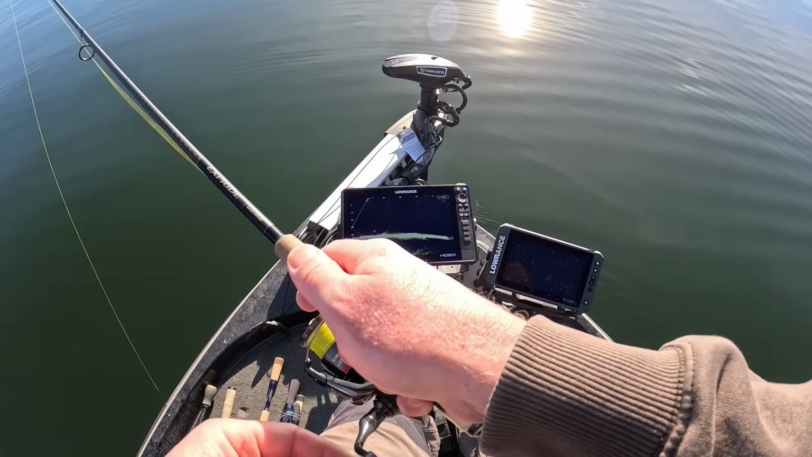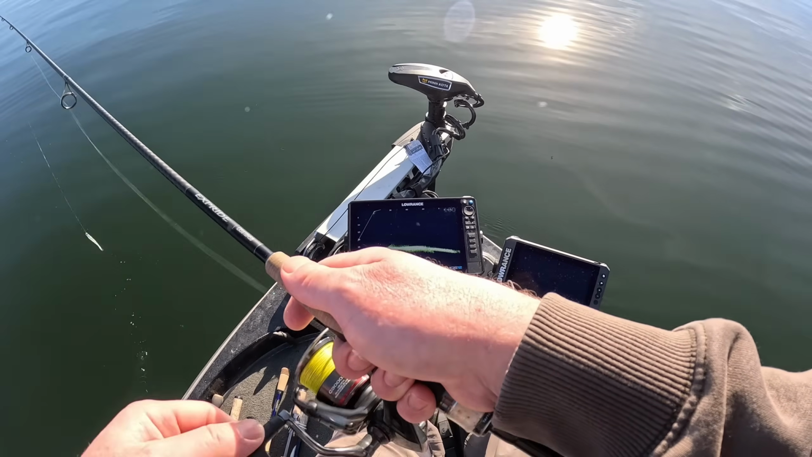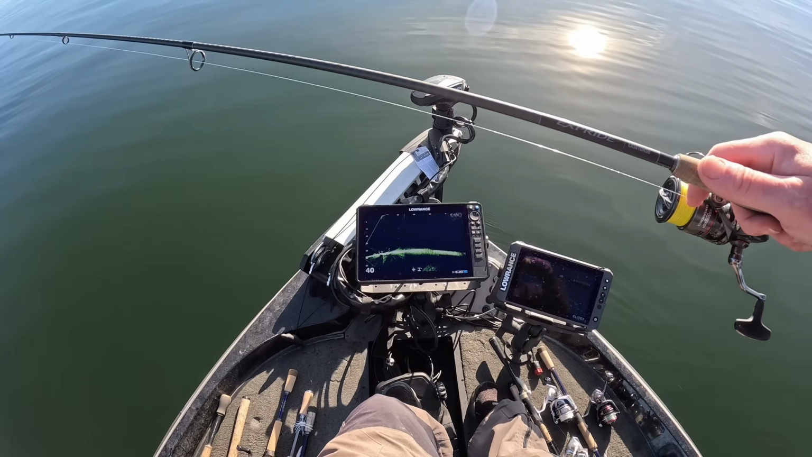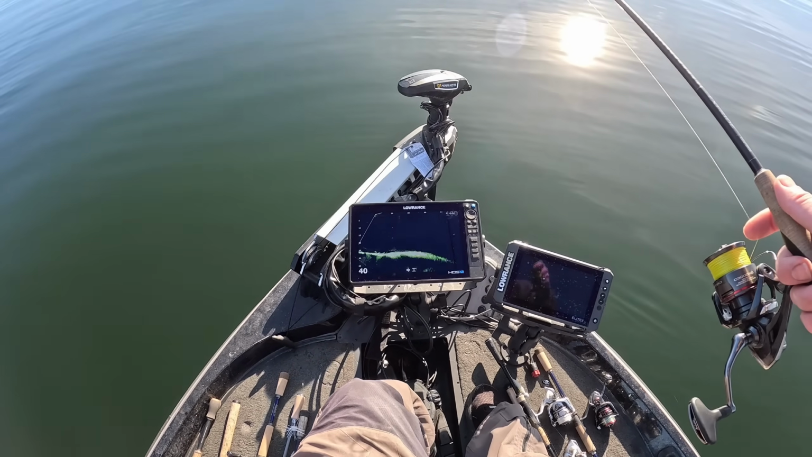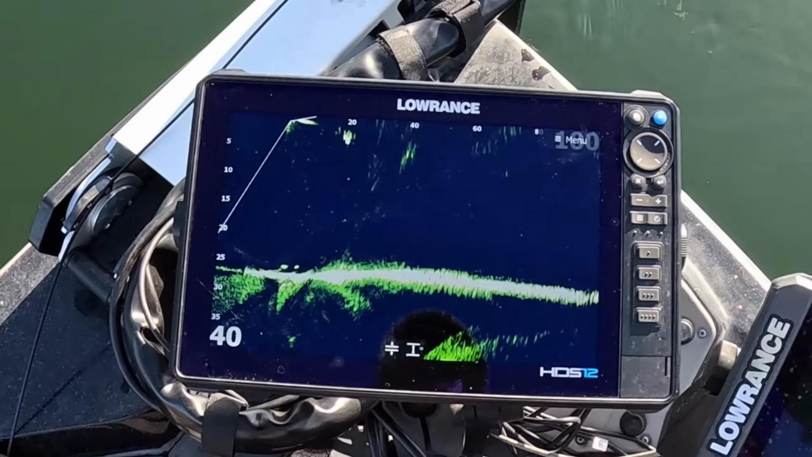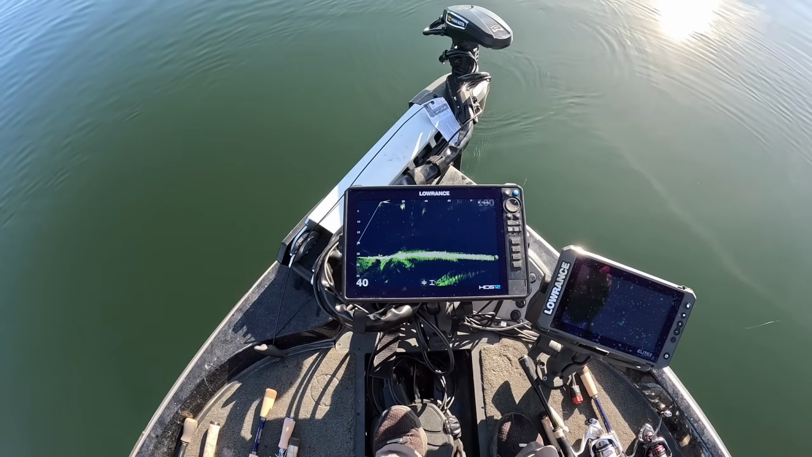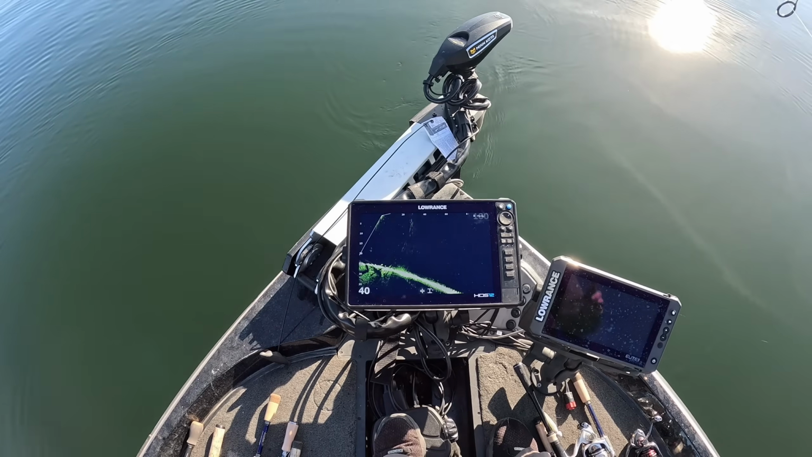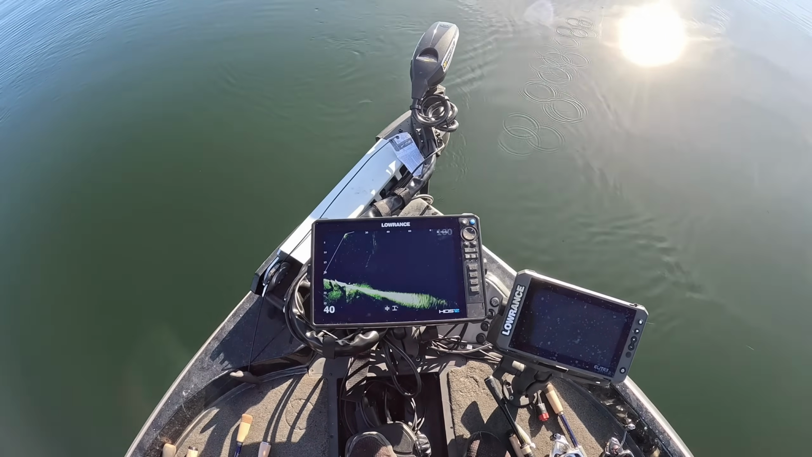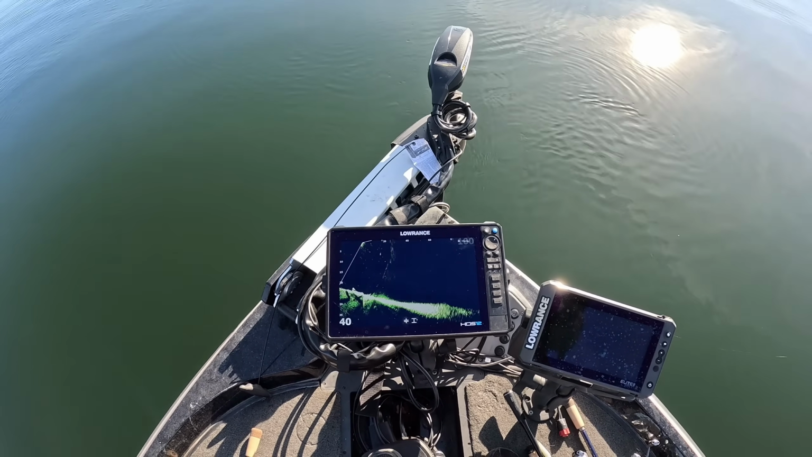There's a fish right there. This is definitely the best time of year to catch one of those giants. I just ran over a group of them here. See those fish right there on the bottom that come out when I drop my bait? Let me back up and see if I can get another shot at these. Right there. They're about 10 feet. Let's see if we can get their attention. I think I just spooked them. See them swimming off there.